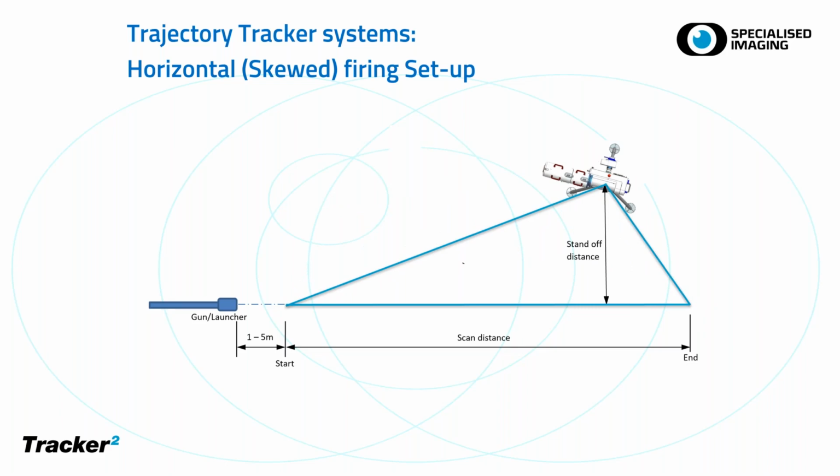If you're looking at missiles, and if it's a wire-guided missile, for example, then you may want to look at the wire guiding, the wire coming out of the back of the missile. Or if you want to look at the tip of the projectile to see what the heating is, as Stéphane is going to describe later, then perhaps you want a slightly more frontal perspective.